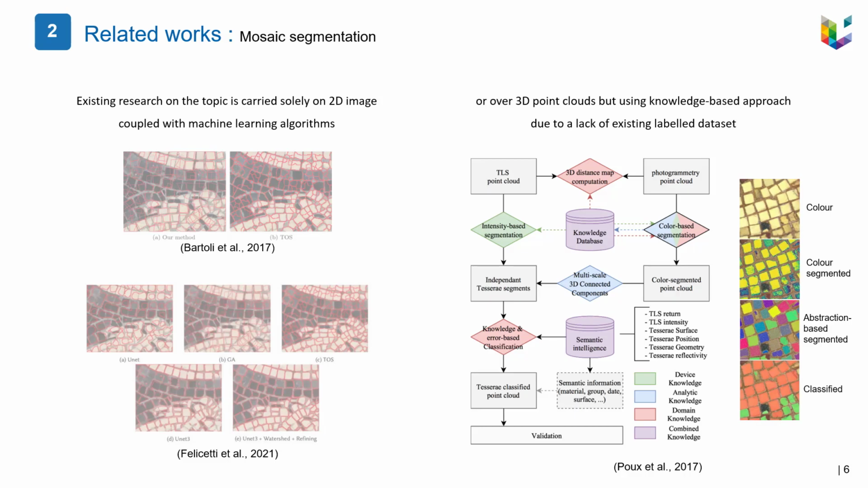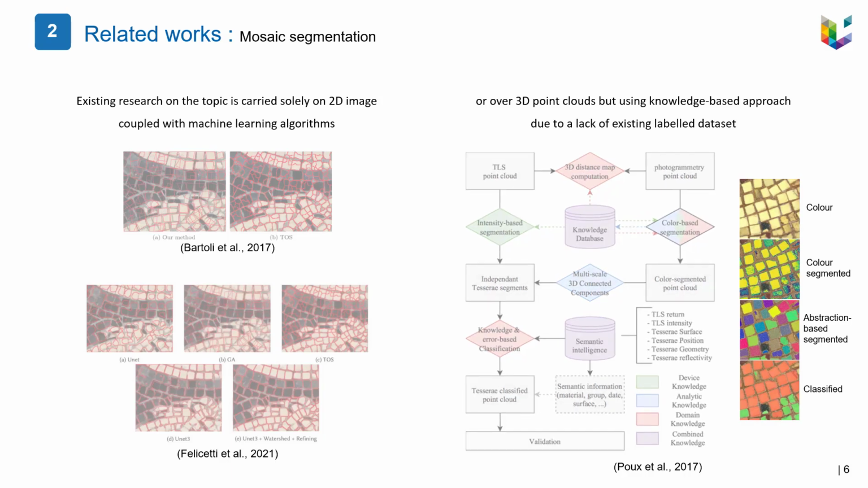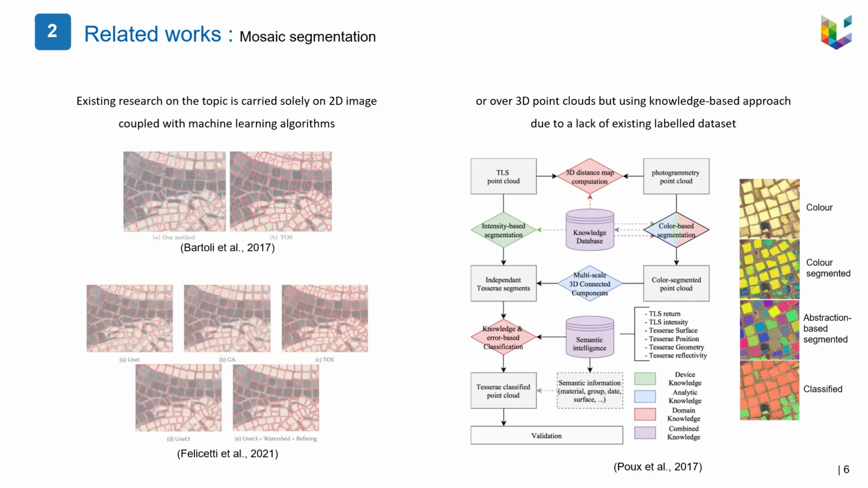Other work in mosaic segmentation using 3D point cloud has tried to get around the lack of training data by adapting an unsupervised clustering process for segmentation and a reasoning ontology for classification using user-specified rules. However, for semantic segmentation using supervised approach, there is, to our knowledge, no existing open source point cloud dataset.